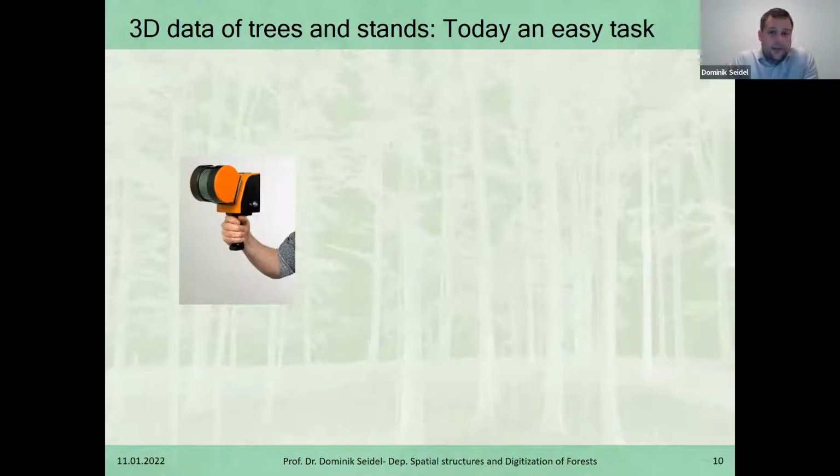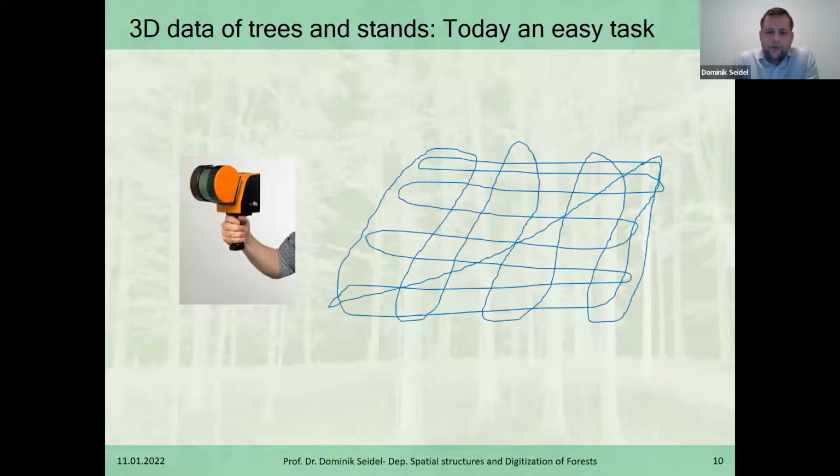Today, it has become a very easy task to do this for plots on a larger scale. What you see here is a handheld laser scanner from the company GeoSLAM. This is the one that we use, but there is more on the market. And this device doesn't even need a GPS signal. It is completely independent from other sources than itself. It just needs the battery equipped, and you can walk through a stand.